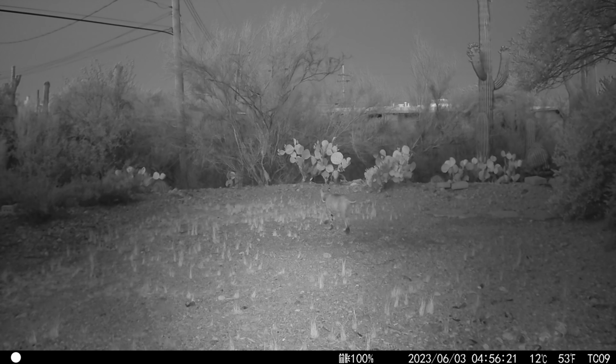This month we start out with the radio-collared bobcat that's appeared in the series a few times. This bobcat is being tracked by the Bobcats in Tucson Research Project. I'll put a link to their website in the description below.